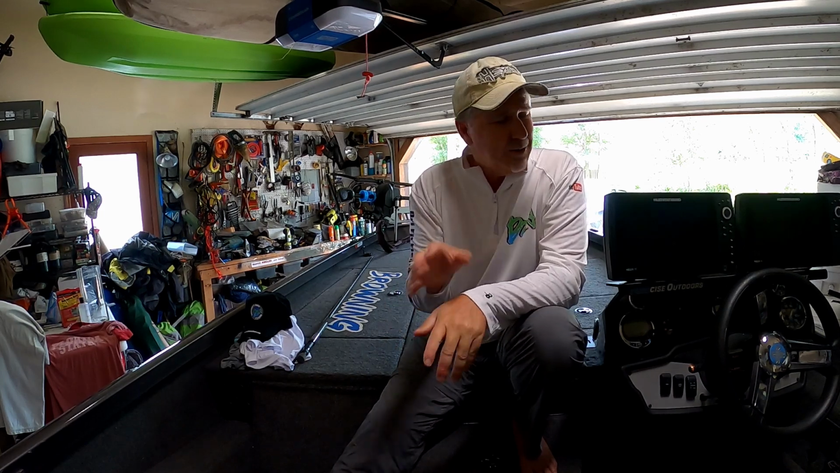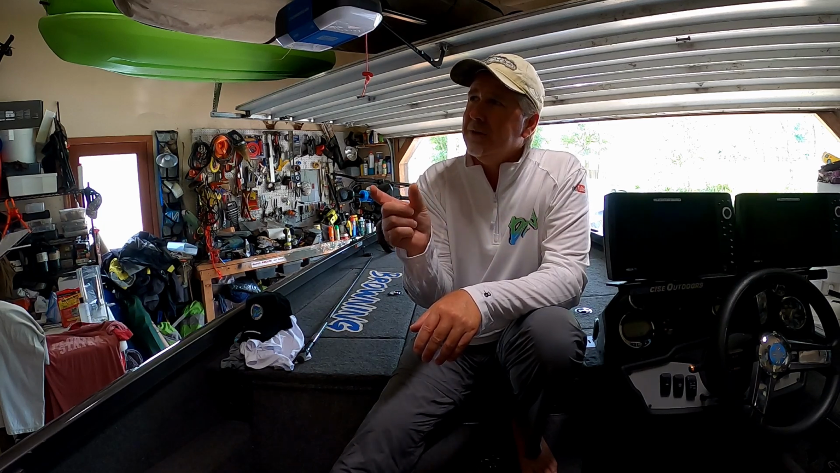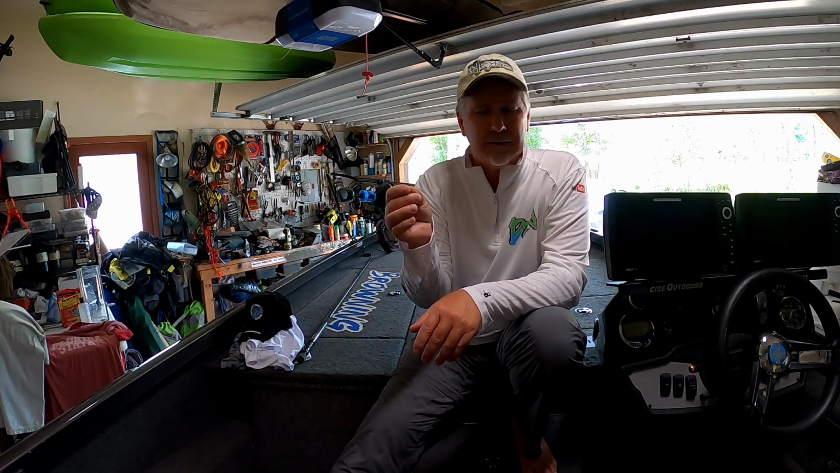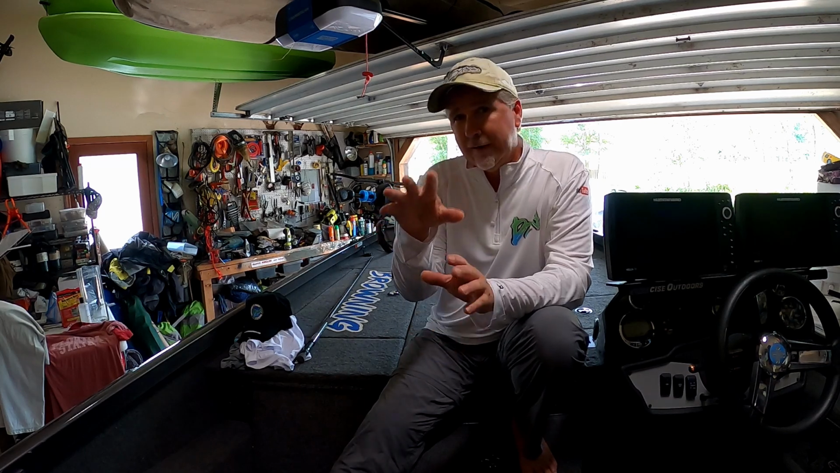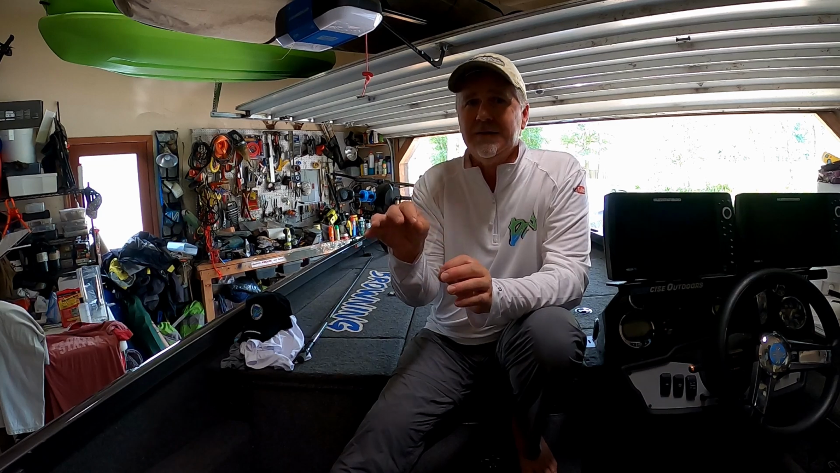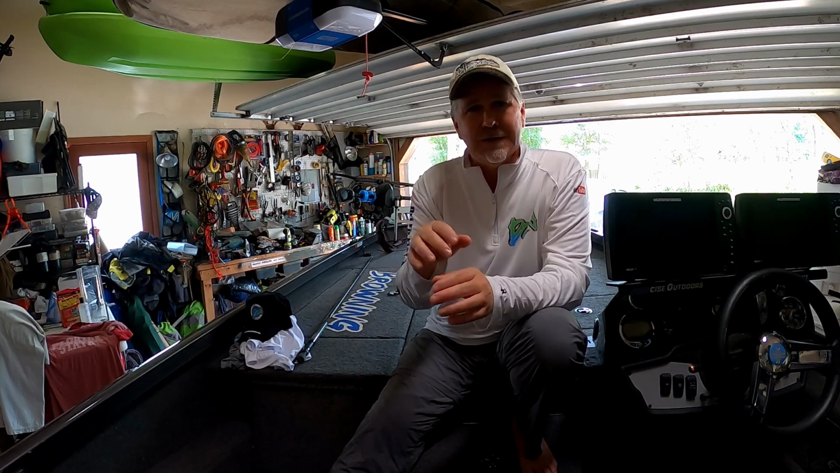Guys, that's really it. Some of the newer units have a high contrast setting, I believe, or something like that. And I've seen that work really good by turning that on and then adjusting your contrast and sensitivity. But you can do it just as good by turning it off and adjusting it. It's just your preference of how you want to do it and what looks best to you. But really, that's about it, guys.